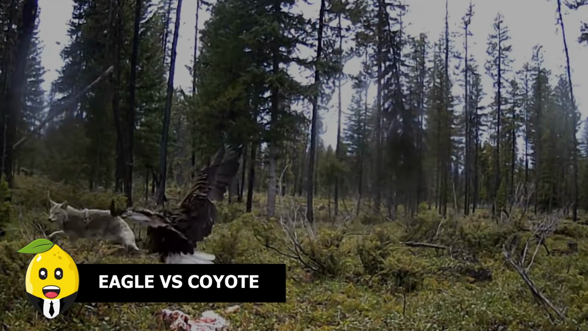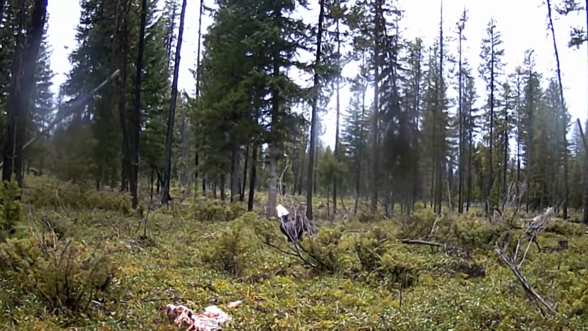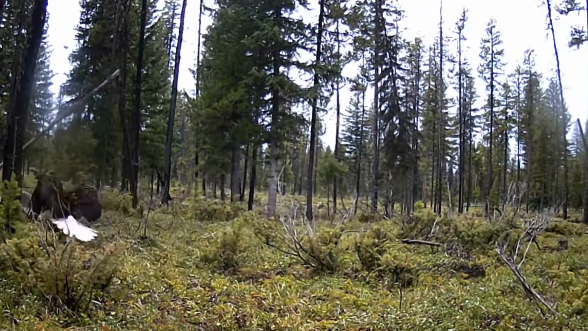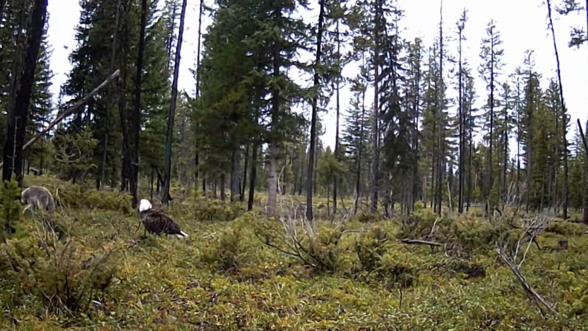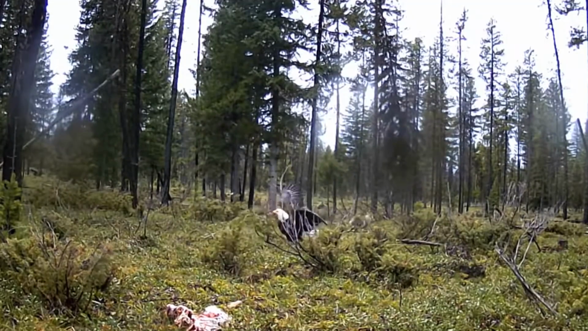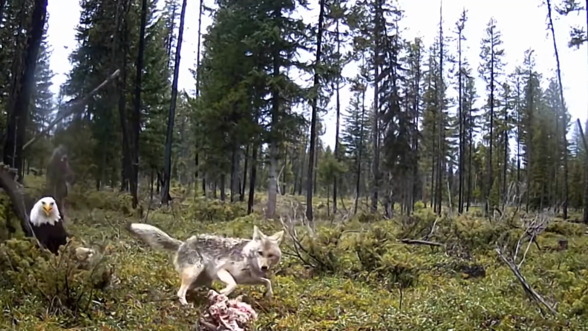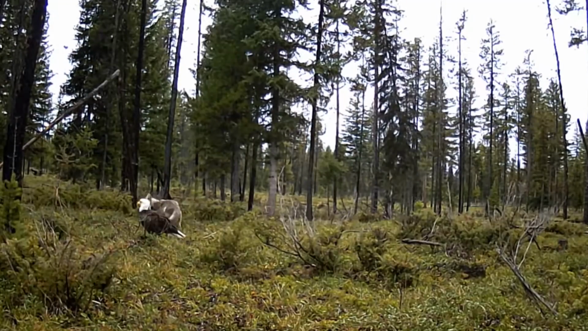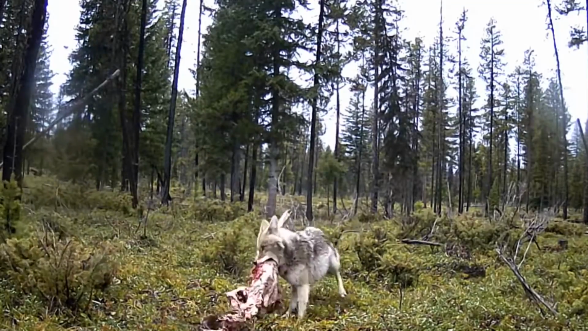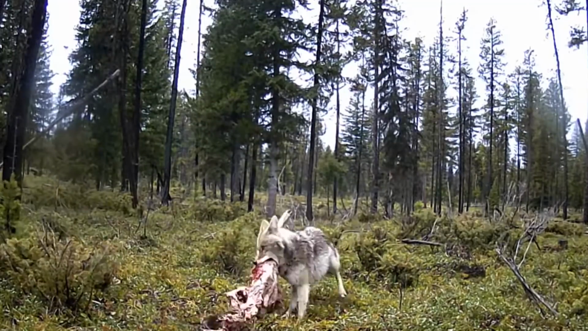Eagle versus coyote. Trail camera captured footage of a coyote and an eagle having a tussle in the Swan Valley of Montana in May of 2020. At first, they may seem to be fighting for territory or offspring, but a few seconds into the footage, we can see that they are fighting over a fresh deer carcass. Both the eagle and coyote got a hold of the carcass for a brief moment until the other would turn the tables. In the end, we can see that the coyote manages to take the carcass, and the eagle only manages to get a piece for itself. What an incredible encounter, though, wouldn't you agree?